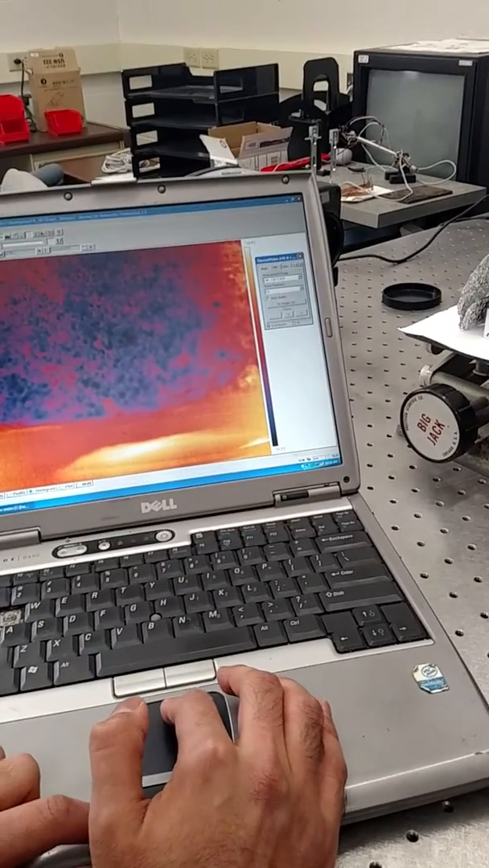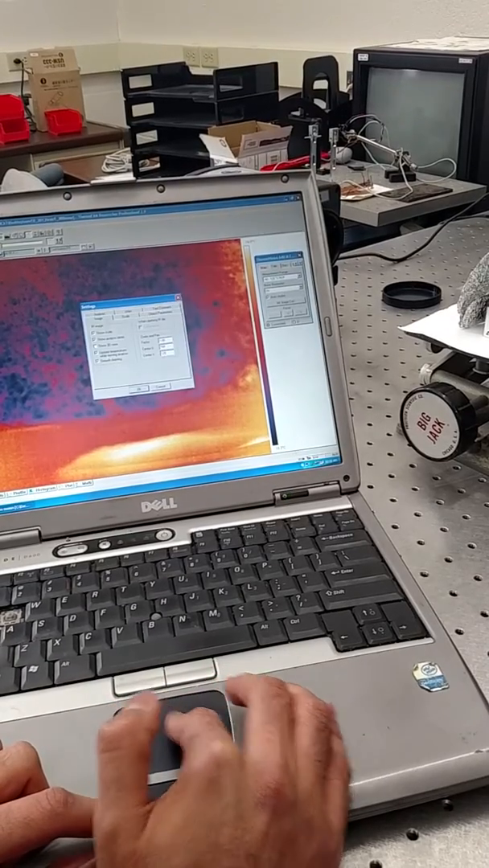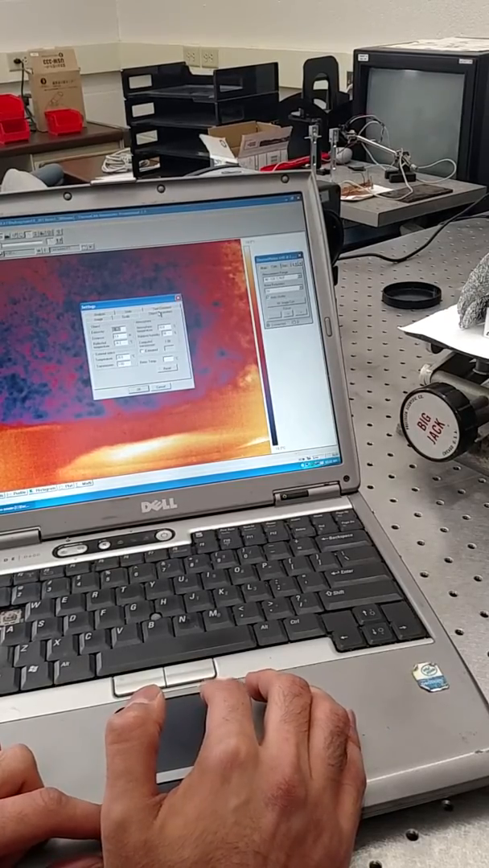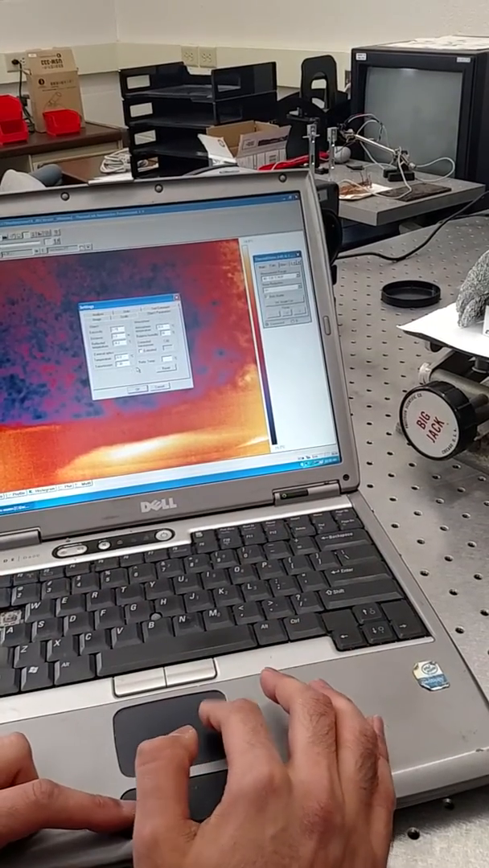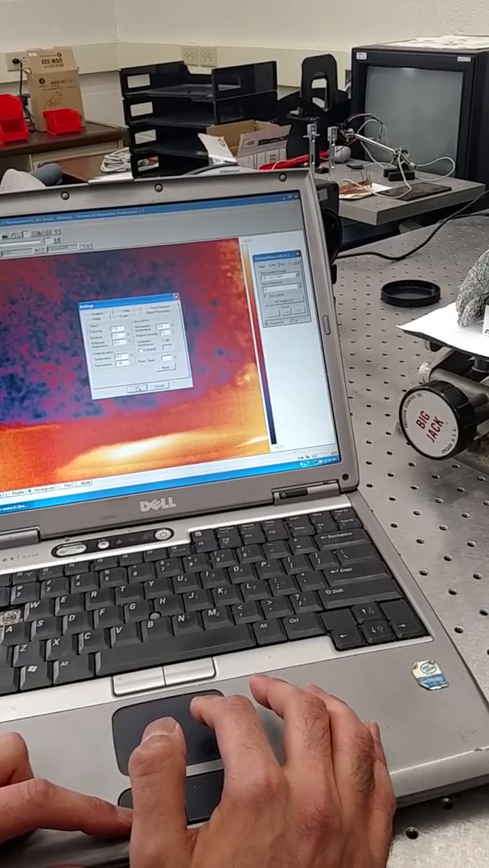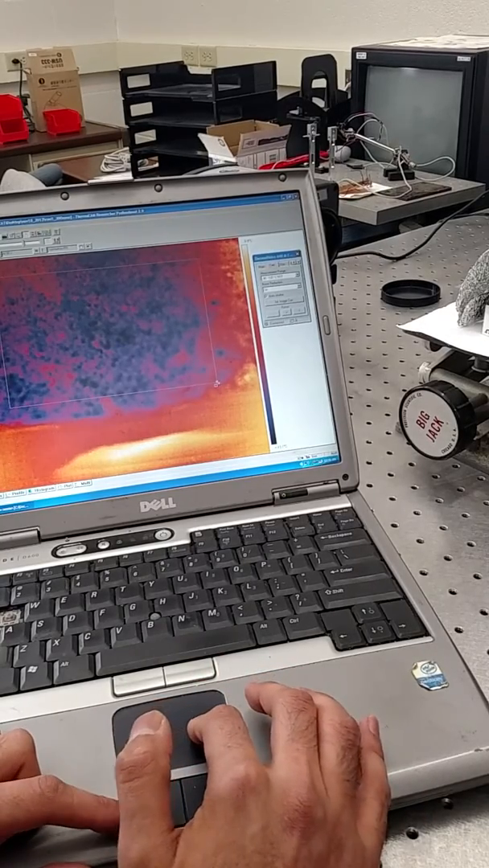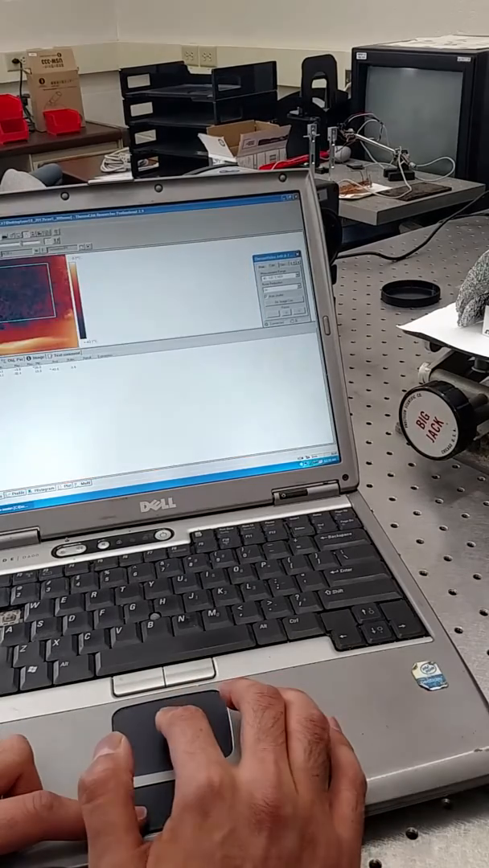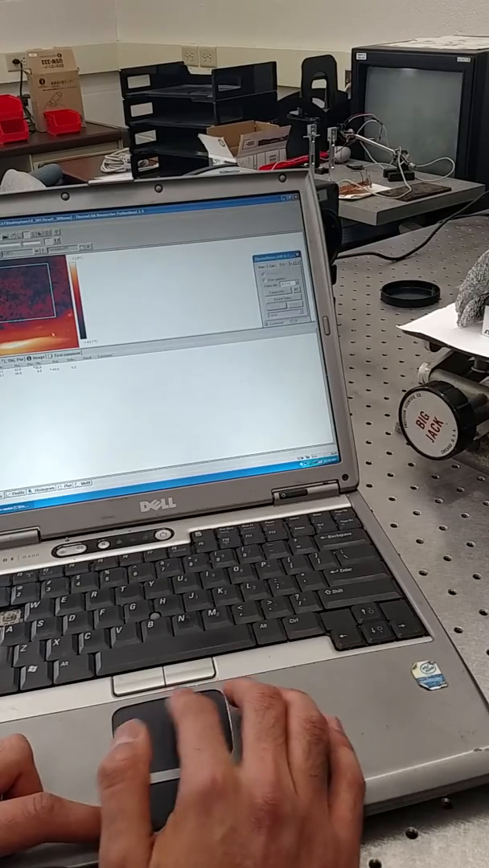So basically what you do here is first you go to image settings, scale, object parameters. I believe you set it for 0.15. You'll have to correct me if I'm wrong sometime. 0.15, and you press OK. And then you draw a box here. I click this box button, I drew a box, and I go in results. Now here's the temperature. It seems to be changing kind of fast. Let me just change it. It's 30 Hertz, so that's good.